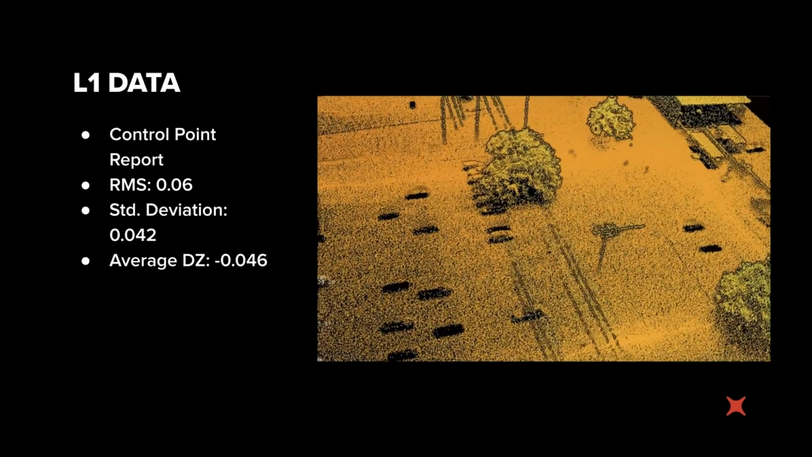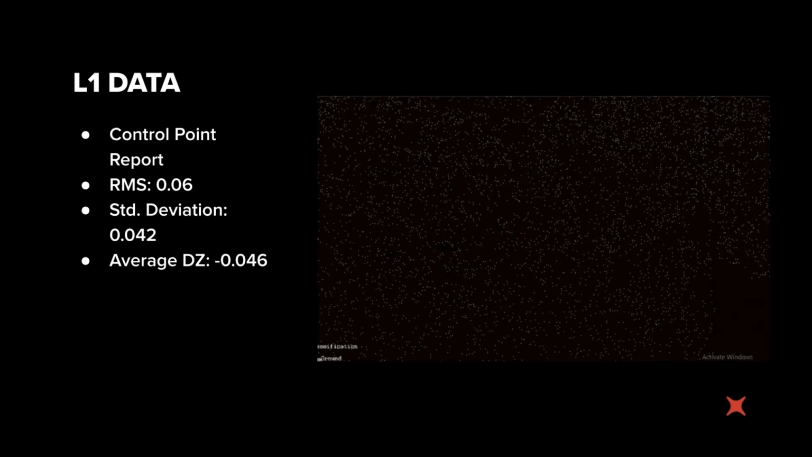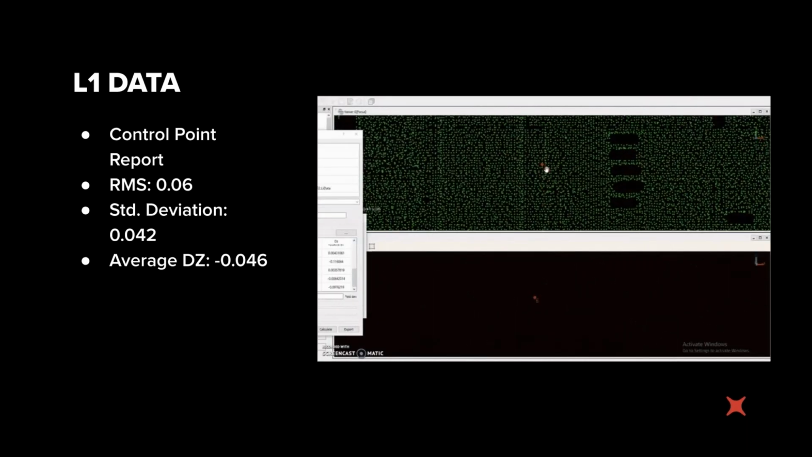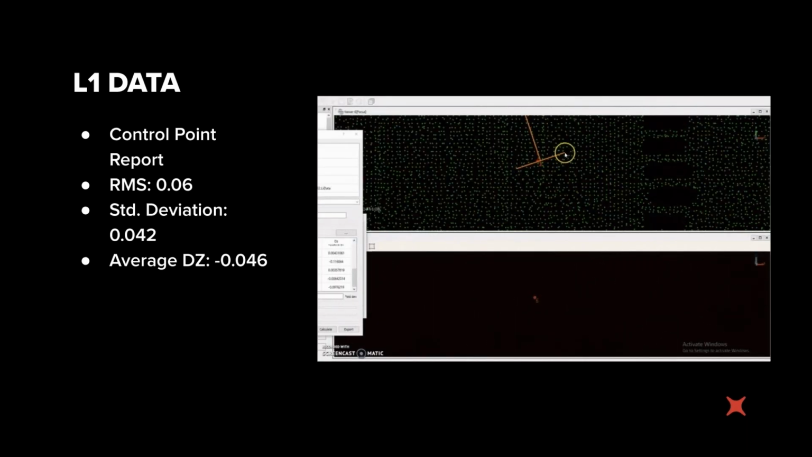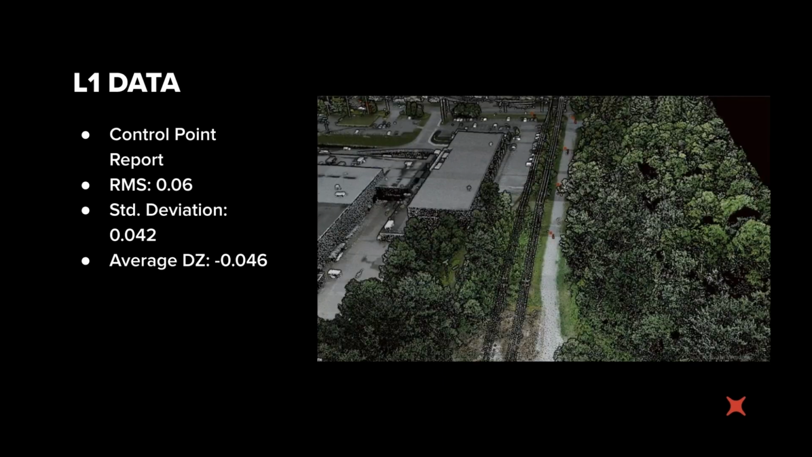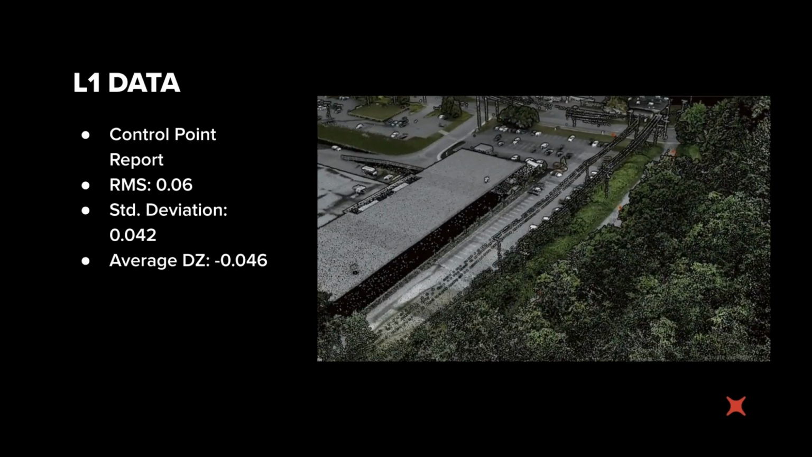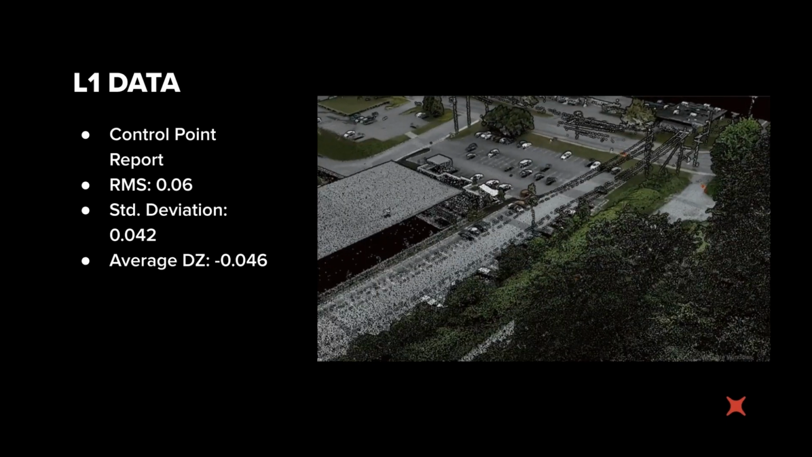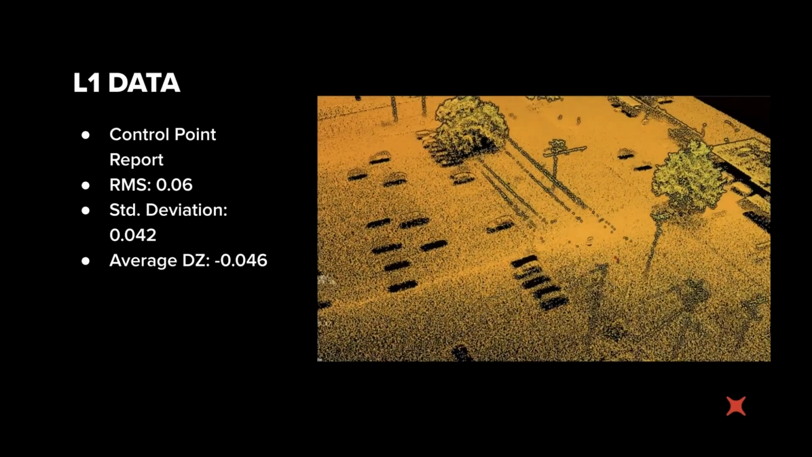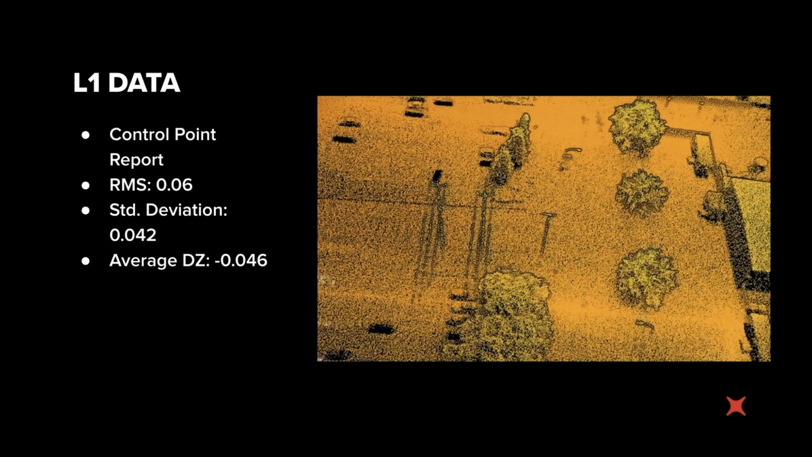Now, the 10 GCPs that we measured, obviously using network RTK, do have their own limitations and errors. So we're dealing with probably somewhere in the region of 20 millimeters at 95% confidence horizontally and 30 millimeters vertically at 95% confidence. For the purpose of this survey, we really wanted to try and confirm or validate the accuracy claims that DJI made.